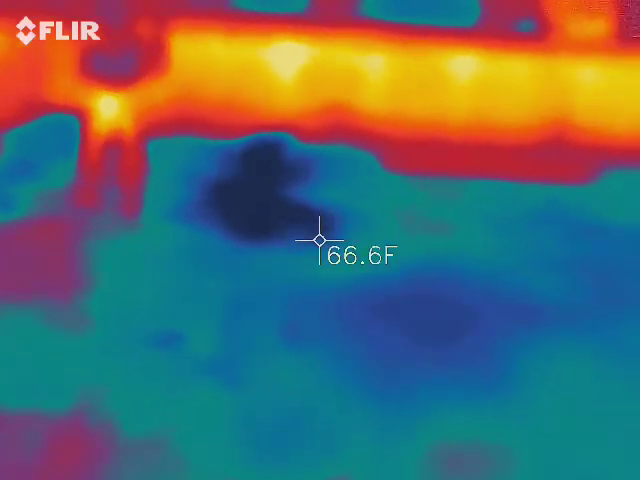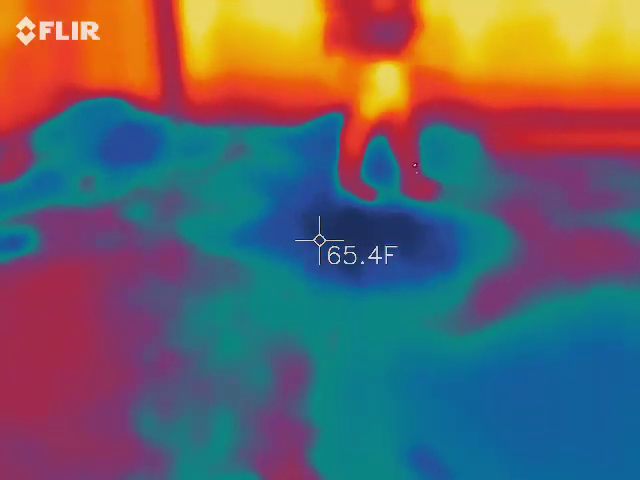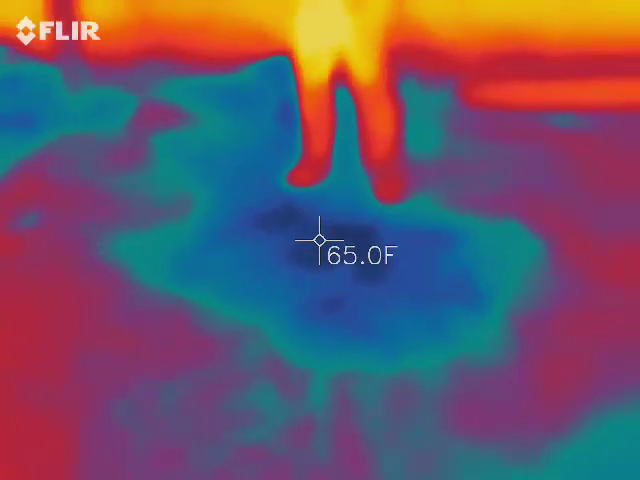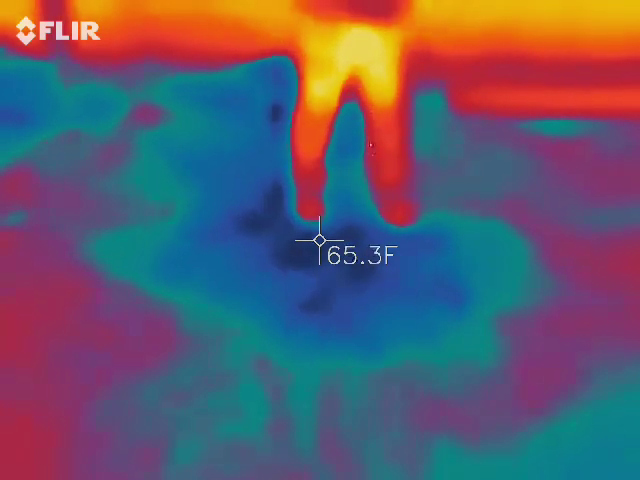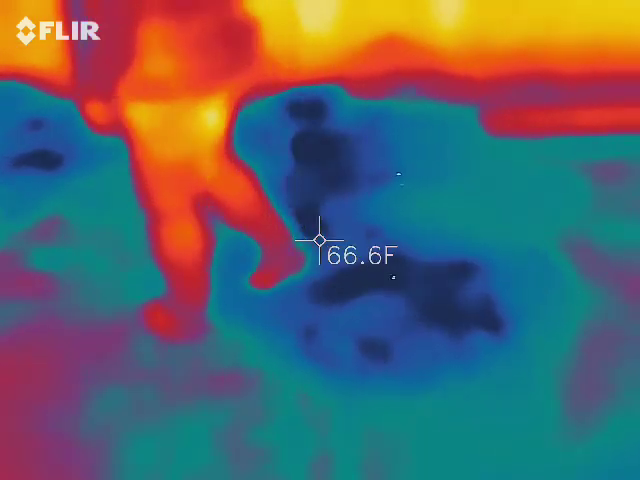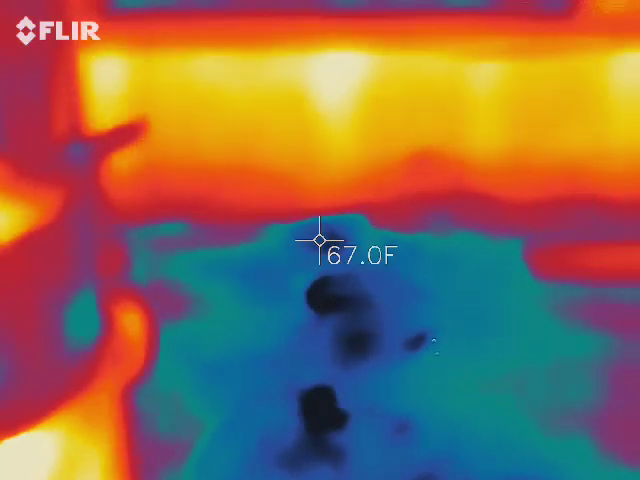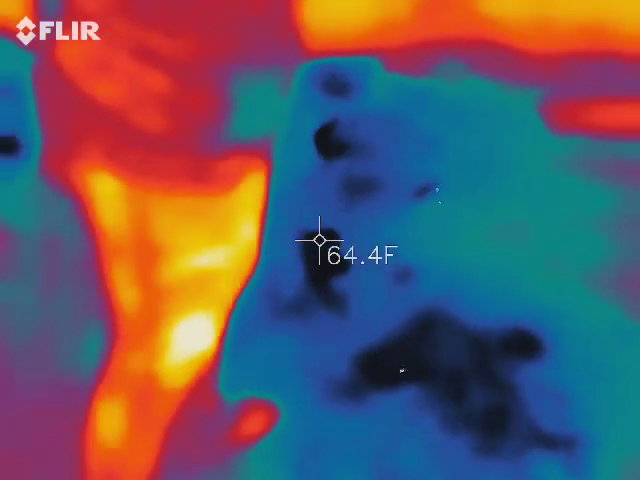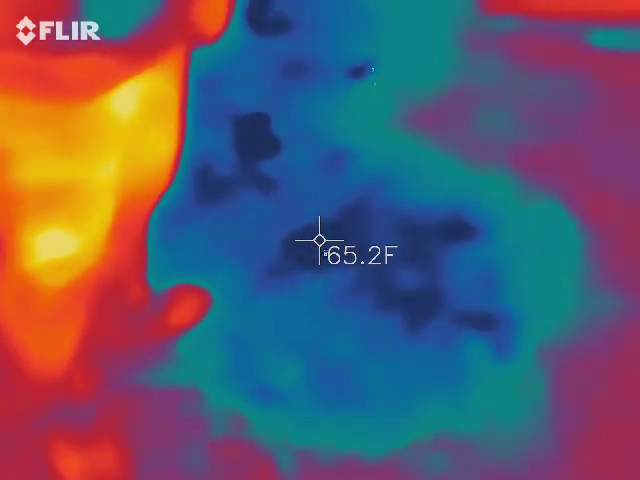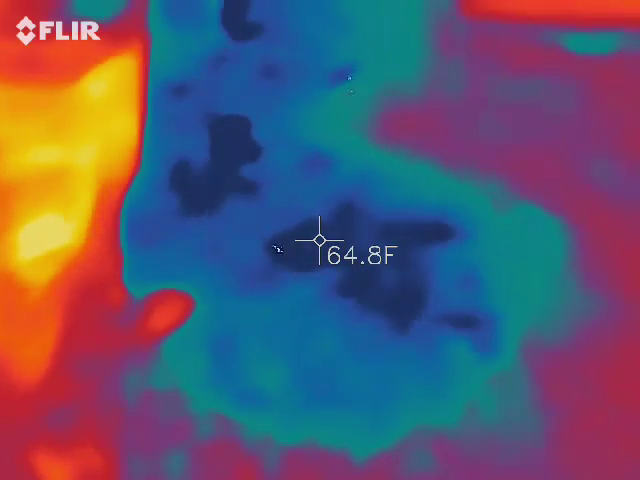That's over there on the ground. Let's get closer. Right on your feet, a pile of leaves. There's a dead body in it. Oh my god! 65, 64, 63. Ooh, that's the doorway to the underworld, right there. You're at 63, Jenna? I'm at 61. 66, 65, 66, 62, 65. I'm at 62. This thing doesn't stay on. The leaves are cold.